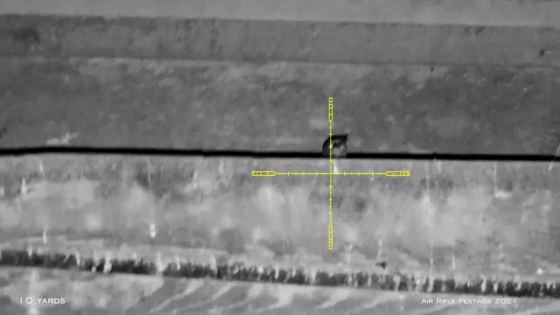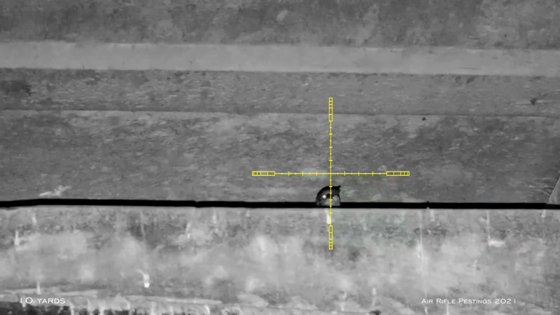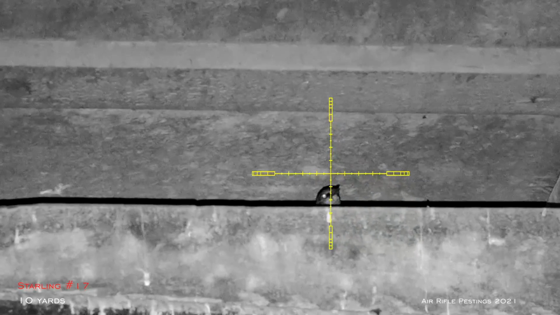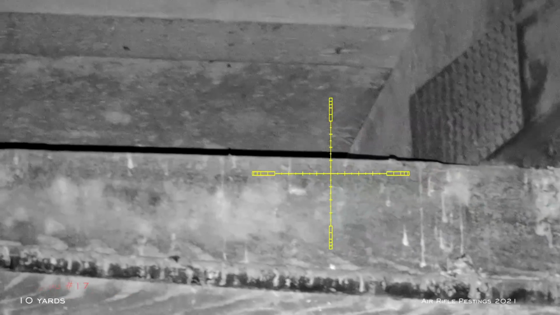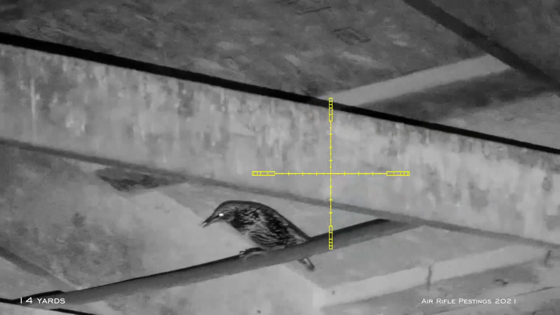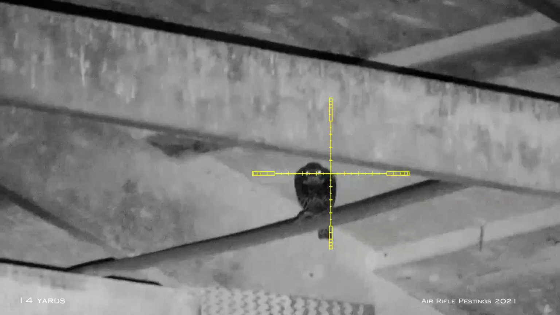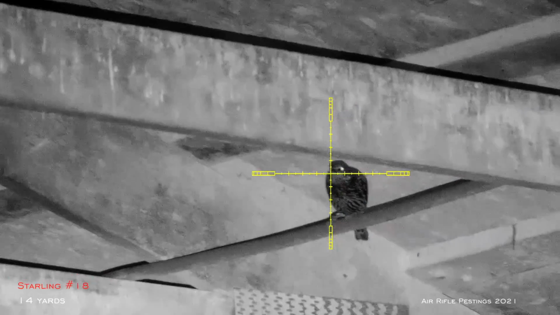And this guy was wondering what was happening, and he too only gave me his head, and I finished him off. So this is starling number 17. Starling number 18, same fate with him, and feathers everywhere after he was shot.